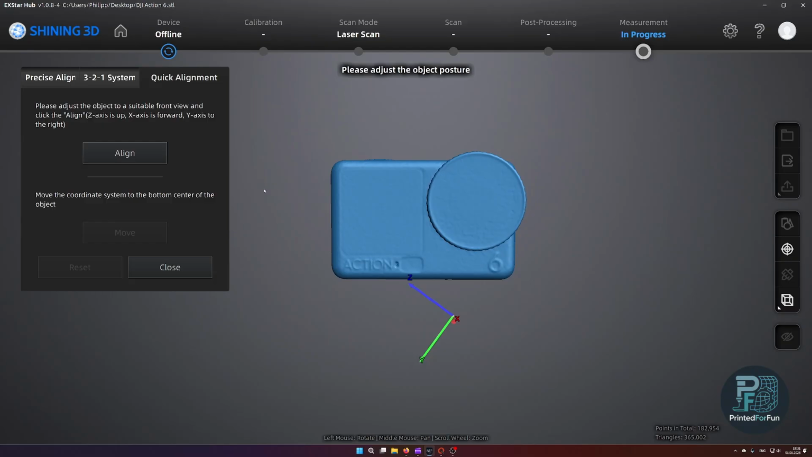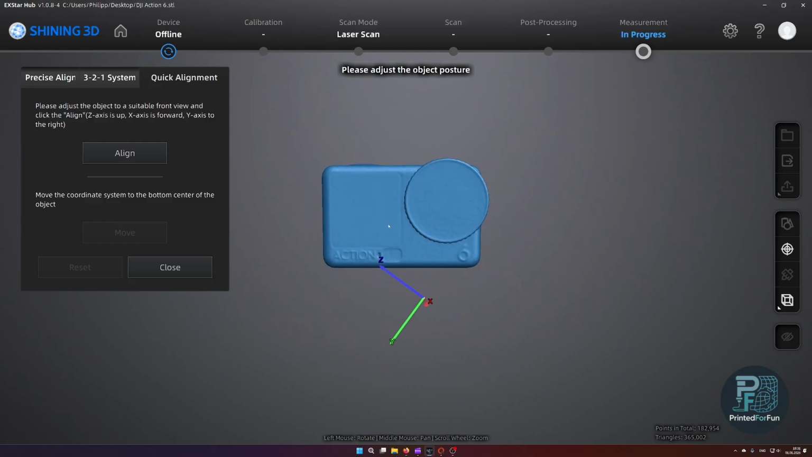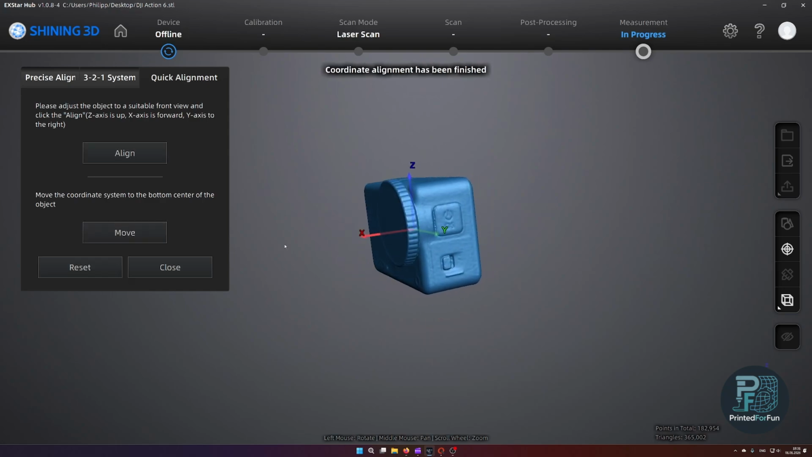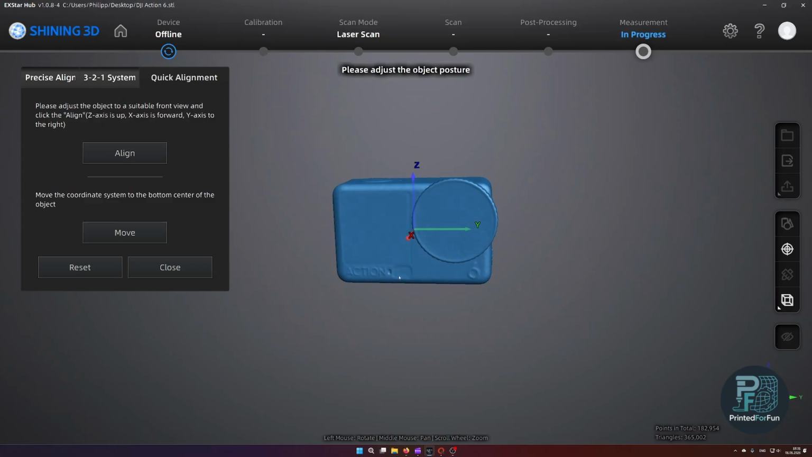In the quick alignment option, you simply manually orient the scan in the perspective you want to have from the frontal view. So now this is the view I want to be the front, and then I click on align, and as you can see, the coordinate system was placed accordingly.